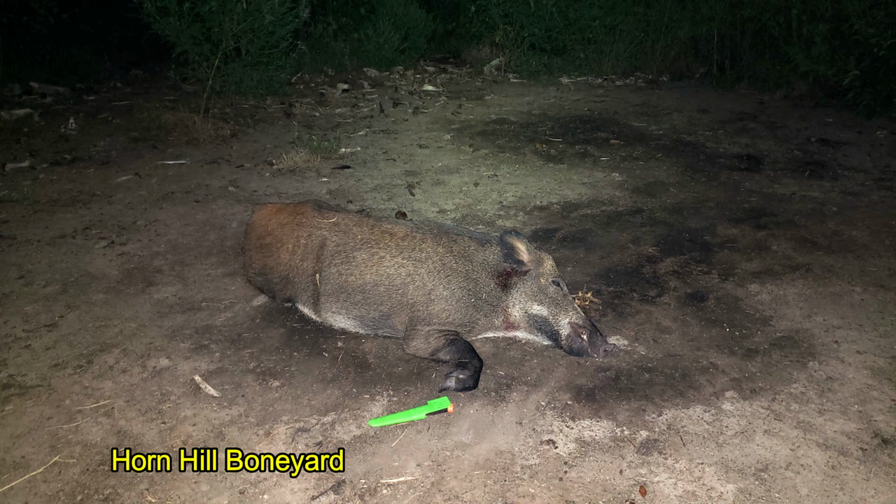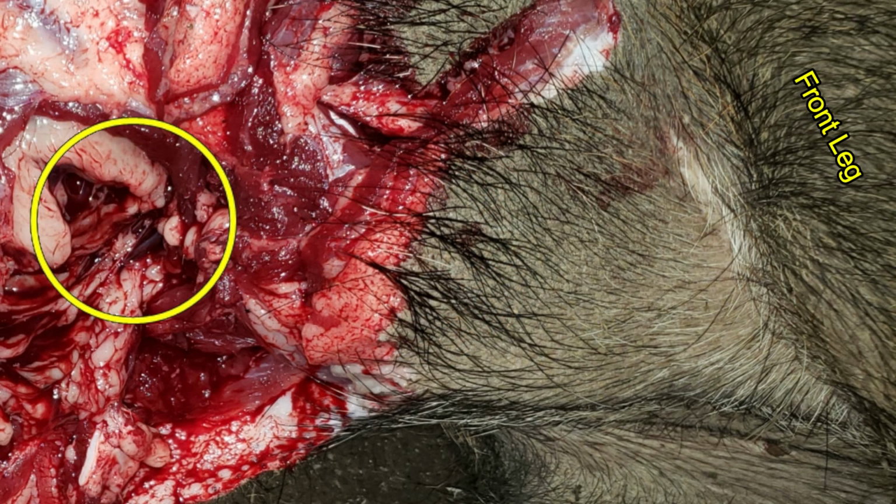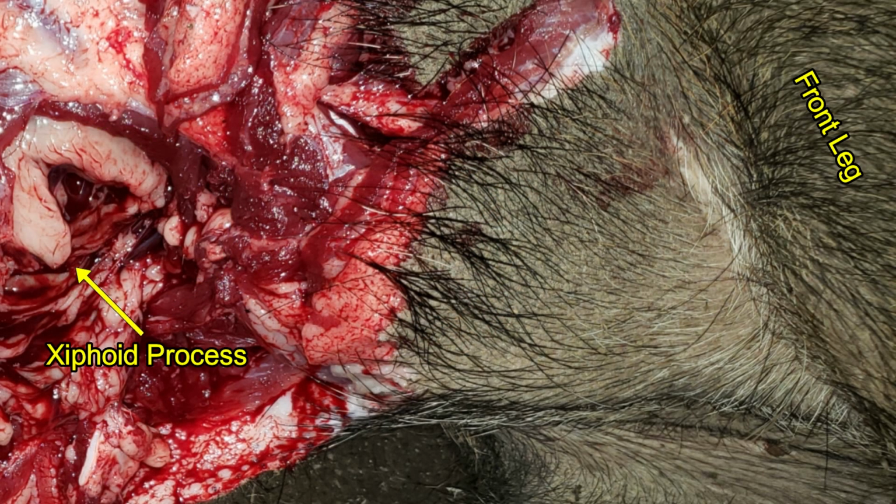And here I've taken him to my boneyard where I'm going to try to do the bullet extraction. I'm getting a little better using the knife one-handed, peeling back the side. Revealed the bullet entering here, going down into the chest cavity, all the way through the ribs, exiting right here by the xiphoid process.